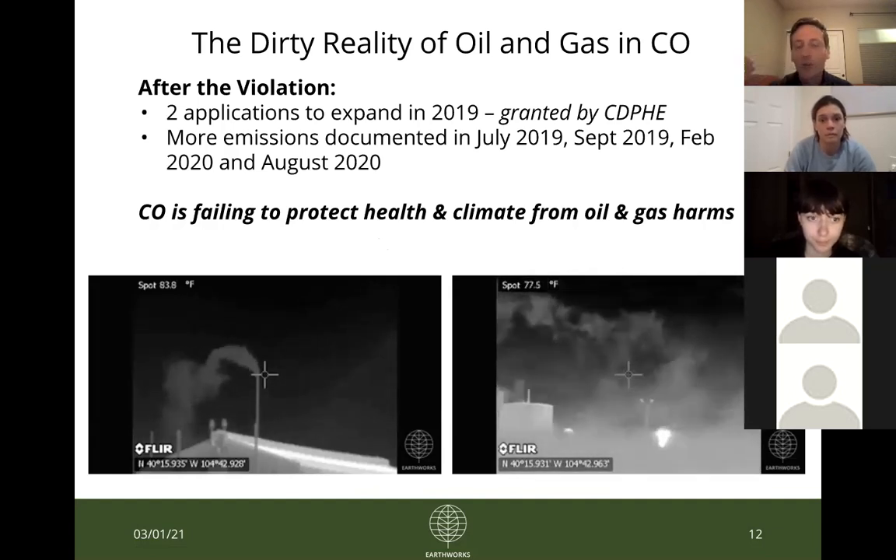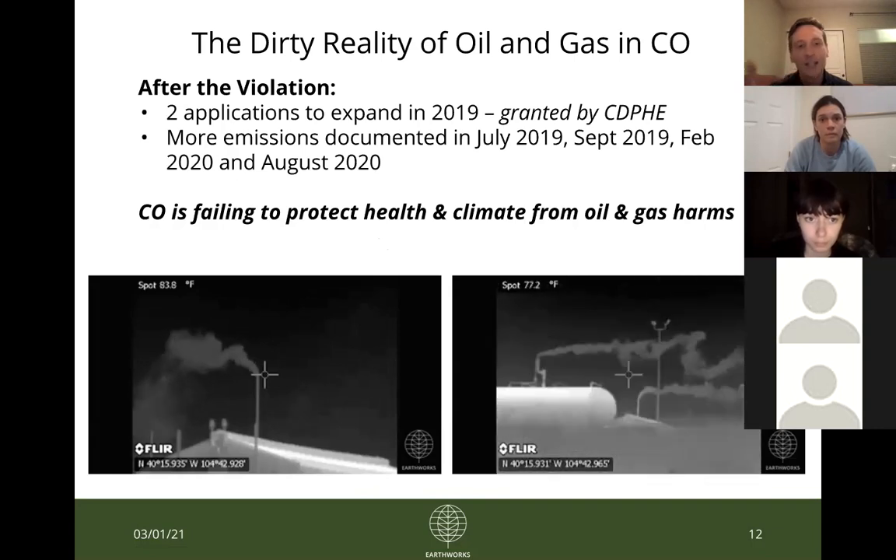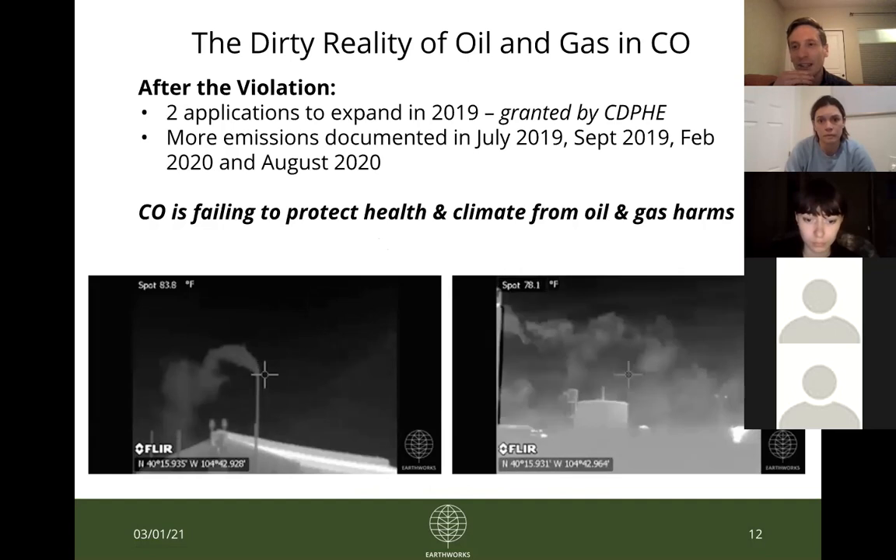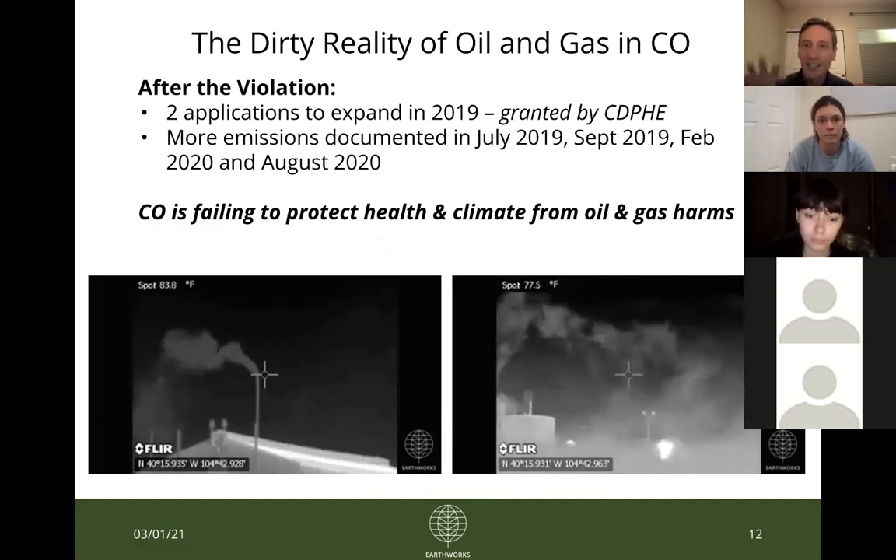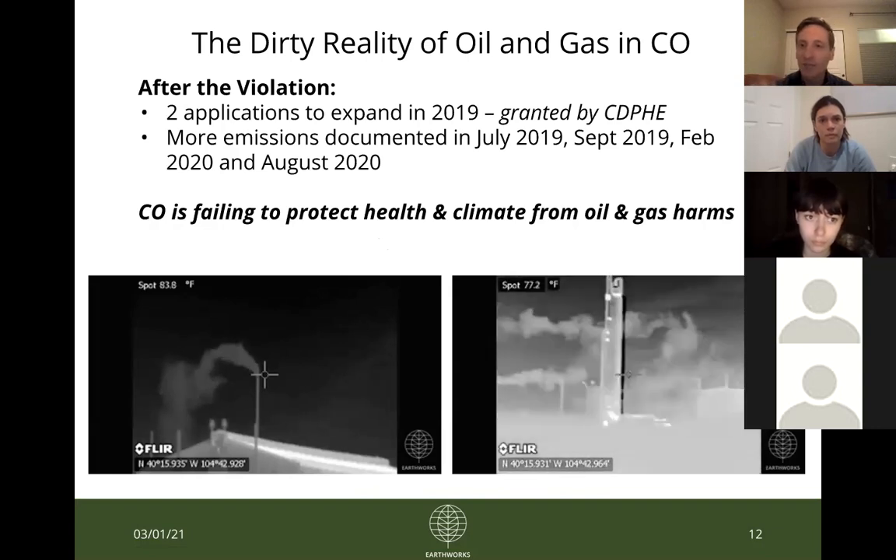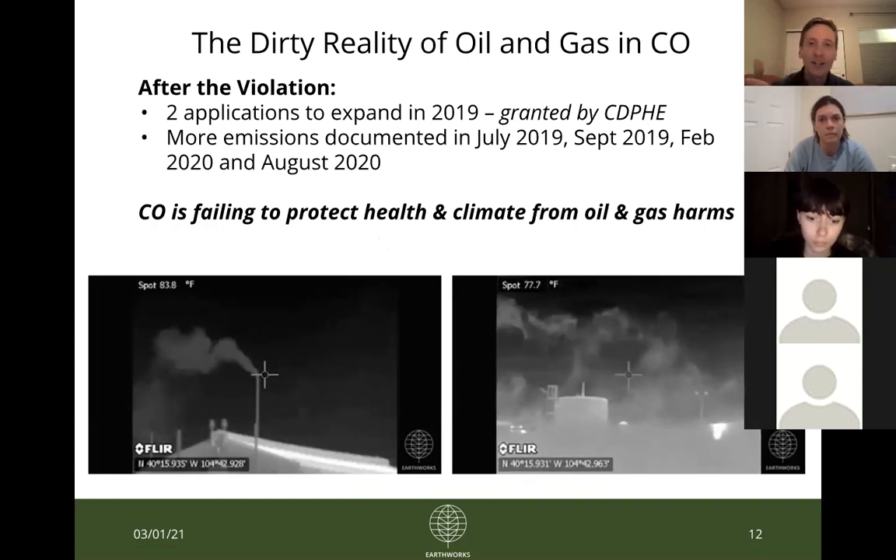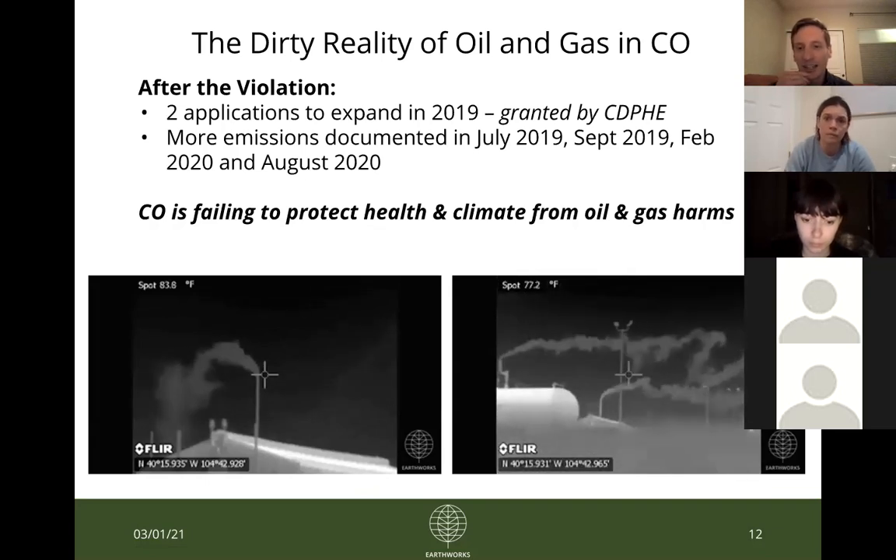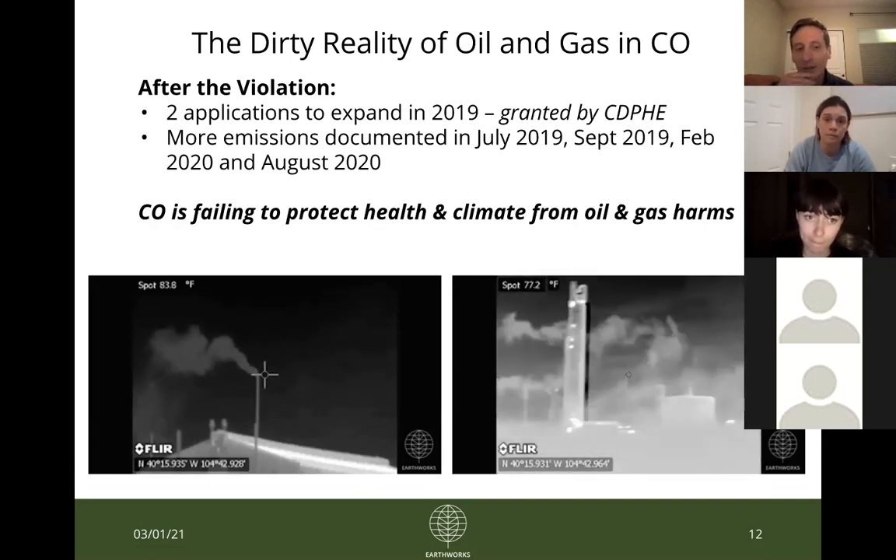And we've been back multiple times and have filmed many times over many emissions, as you can see from the OGI, just pouring off of the site. So while it's good that we were able to detect that leak and that specific leak was fixed and they were fined, as we return time and again, we continue to find these emissions that are very, very concerning.